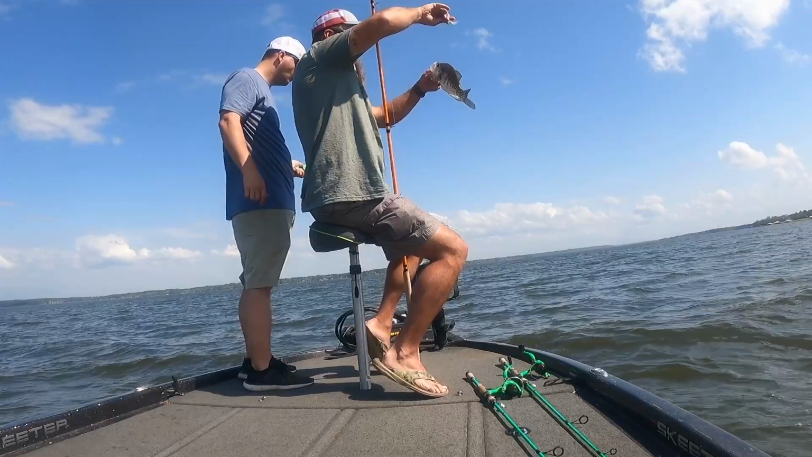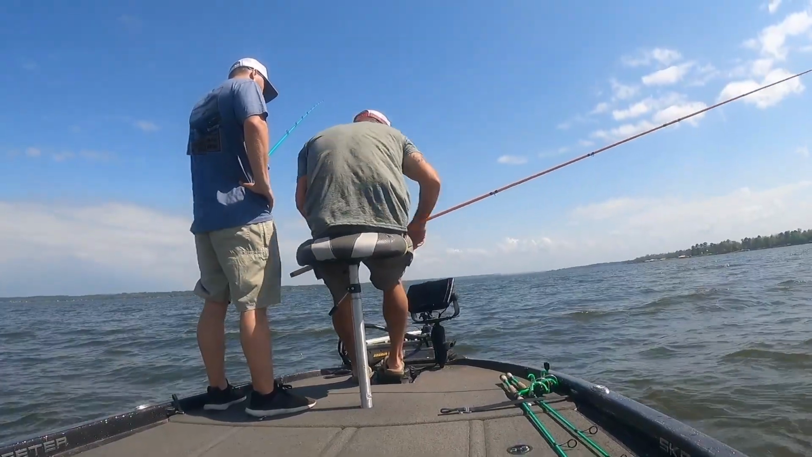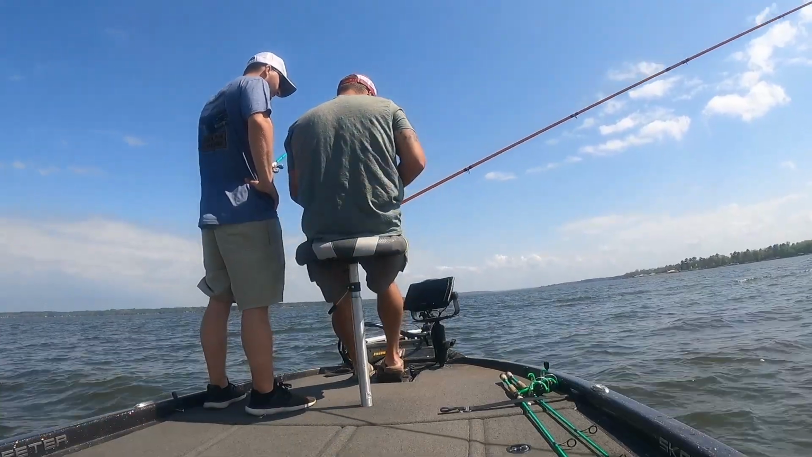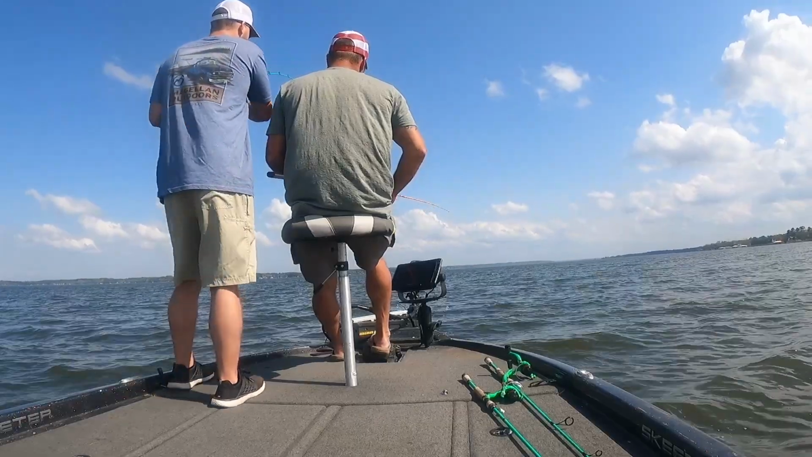This is a Sniper 13 rod from Lakeside Lure here on Lake Palestine. They're good too.